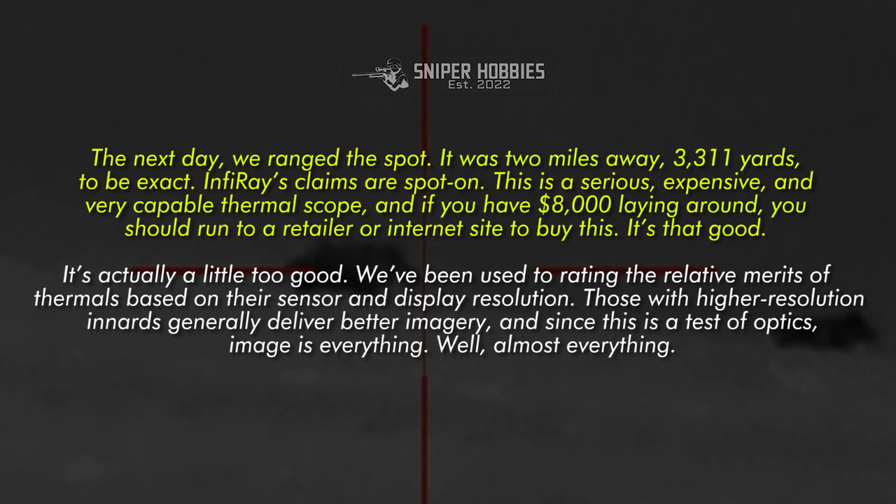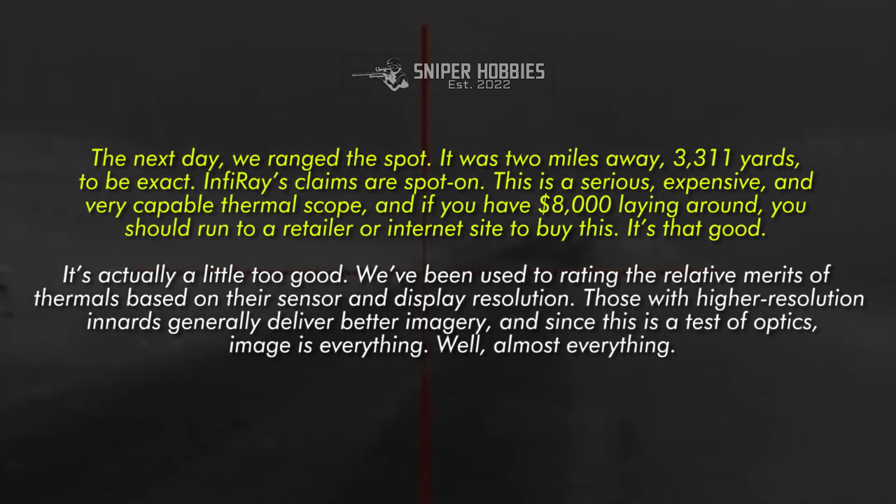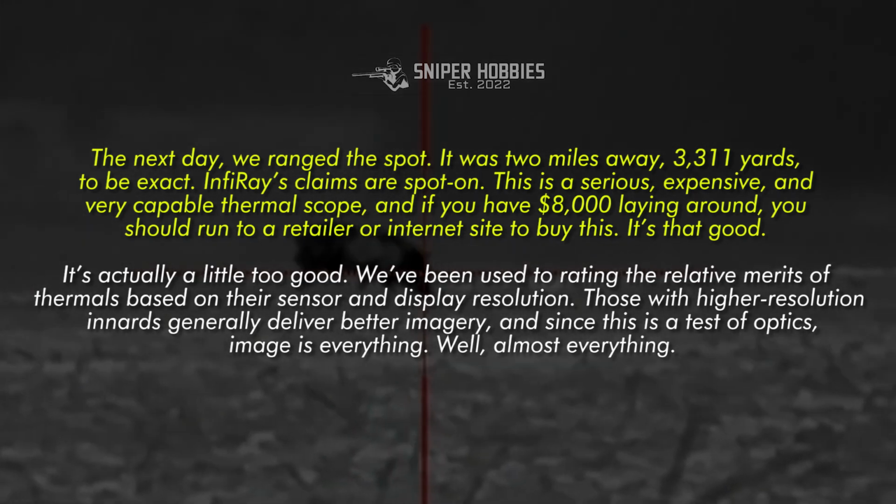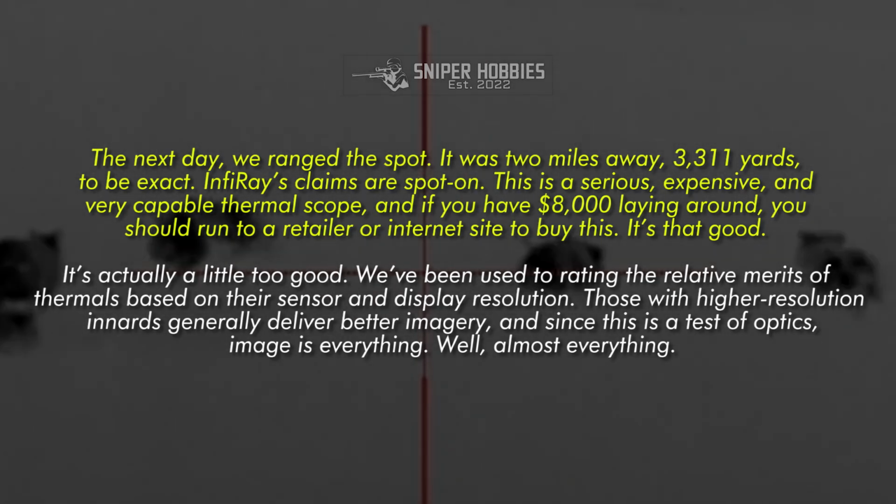The next day, we ranged the spot. It was 2 miles away, 3,311 yards, to be exact. InfiRay's claims are spot on. This is a serious, expensive, and very capable thermal scope, and if you have $8,000 laying around, you should run to a retailer or internet site to buy this. It's that good. It's actually a little too good.